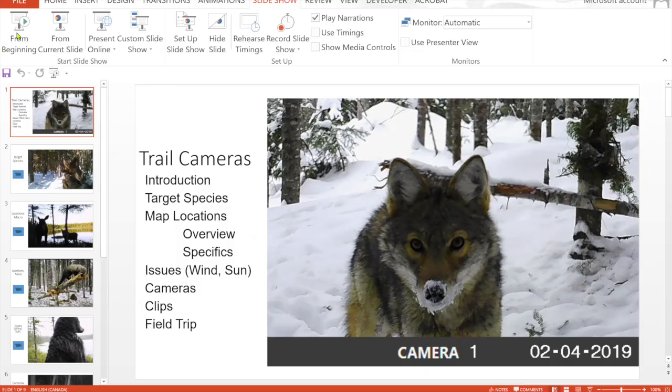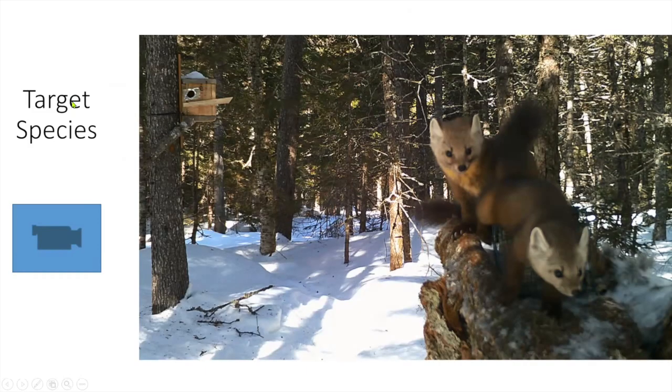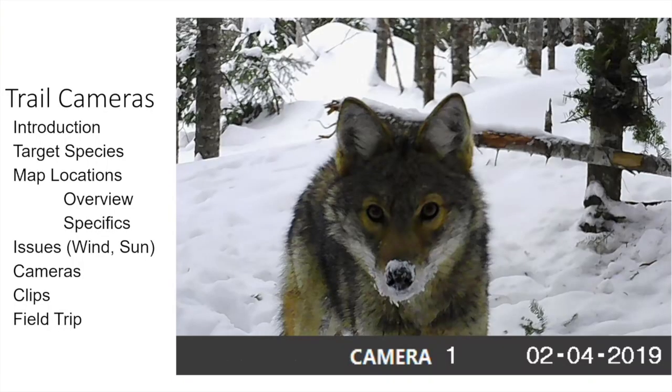I've been doing this for about 6 years. I have 3 different woodlots in the area, and I've got a woodlot up towards the mines. I bought a trail camera at Canadian Tire about 6 years ago and set it up in that woodlot, and I had a fisher come along.